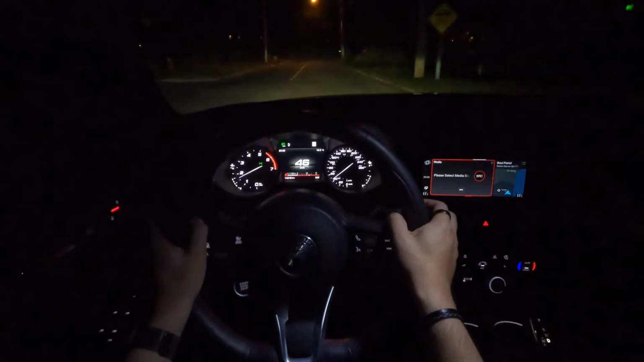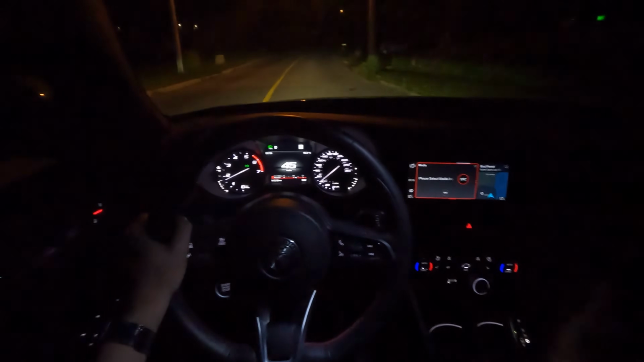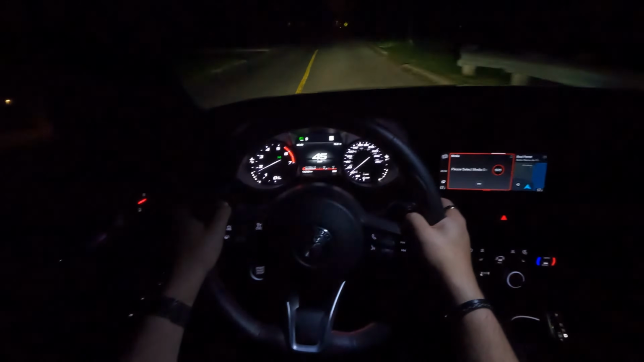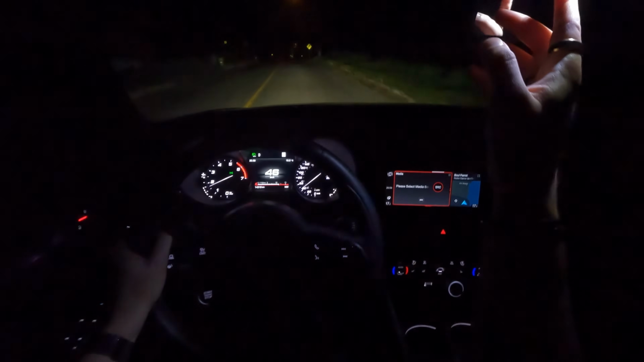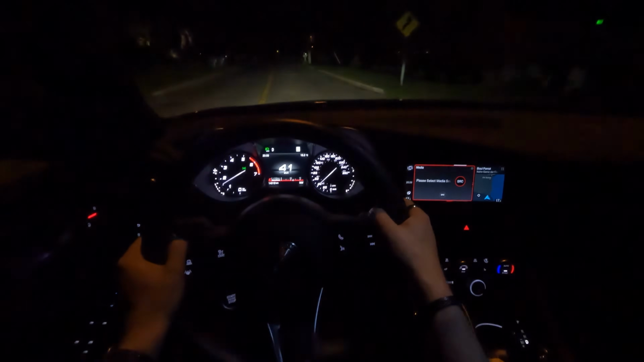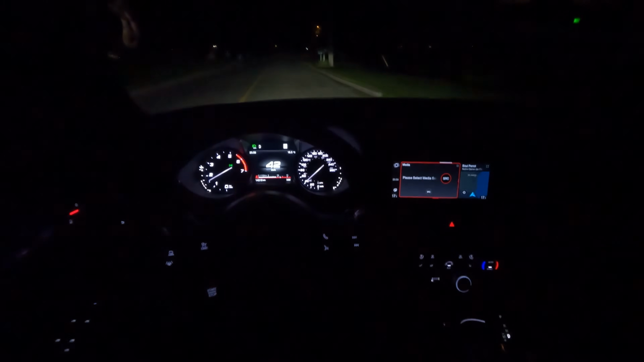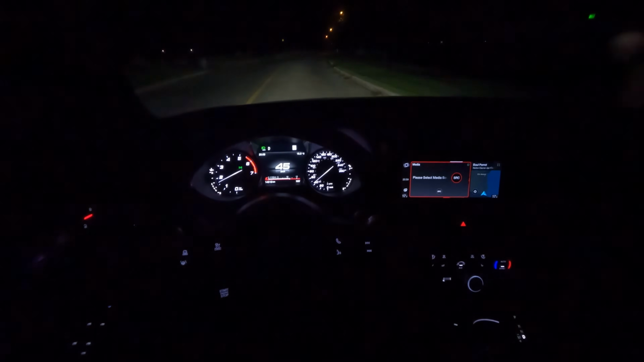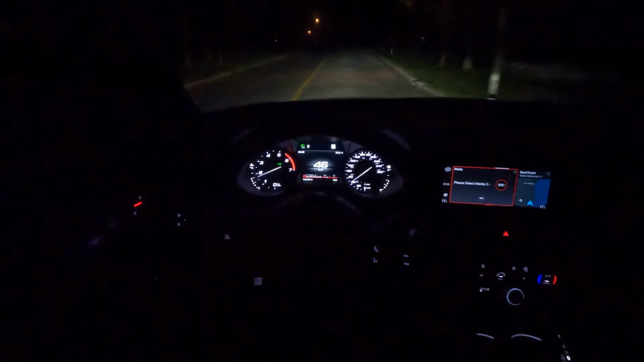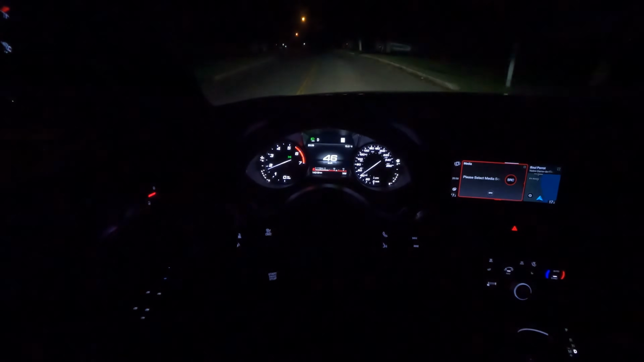These column mounted paddle shifters are really fun to use. You can knock it over into manual mode. The shifting is quick and efficient. It's just awesome. I'll turn off this light now so you can get a better effect of the nighttime stuff. And yeah, I'll let you enjoy the rest of the drive here for a little bit. Then I'll pick it back up and we will do a little outro for this video.